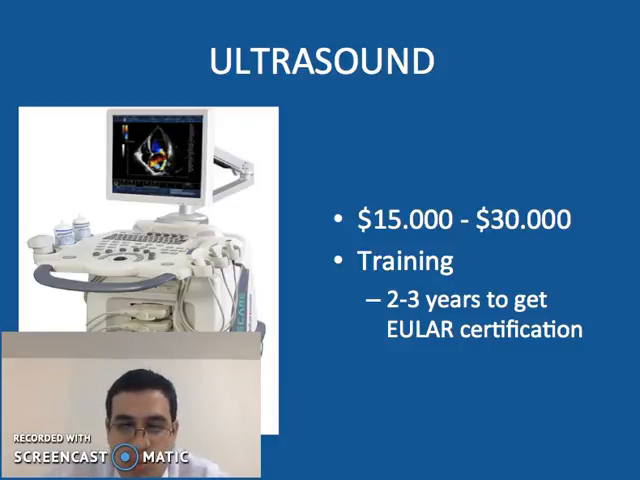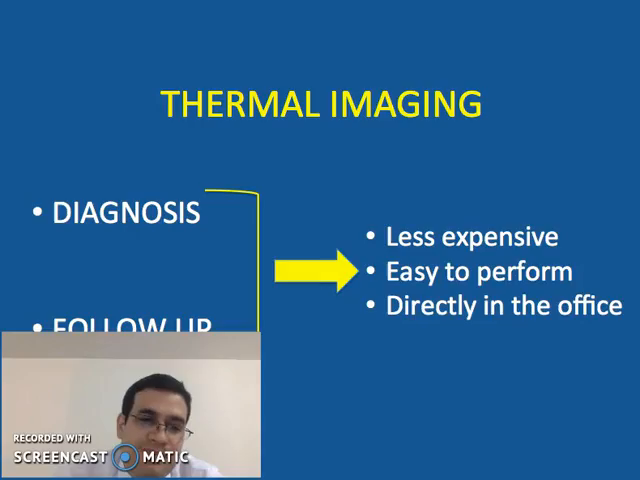Ultrasound is the technology with which thermal imaging will compete directly. However, it's expensive for rheumatologists and needs training, which takes up to 2 years to obtain a certification. That is why its use has not been fully extended. So the thermal image is a solution to the problem because it's less expensive, easy to perform, and can be done directly in the office.